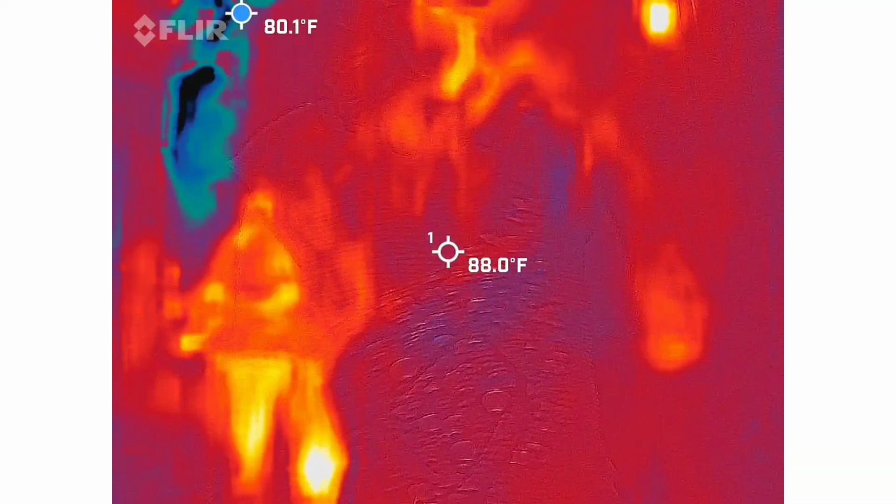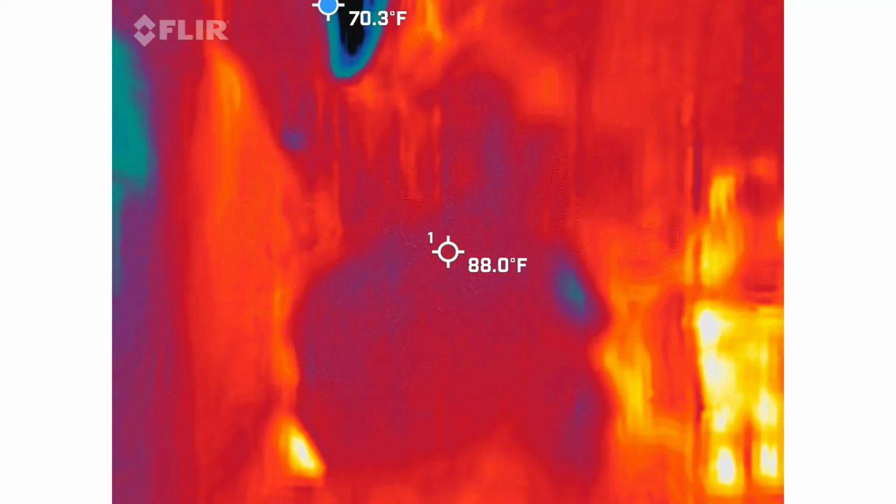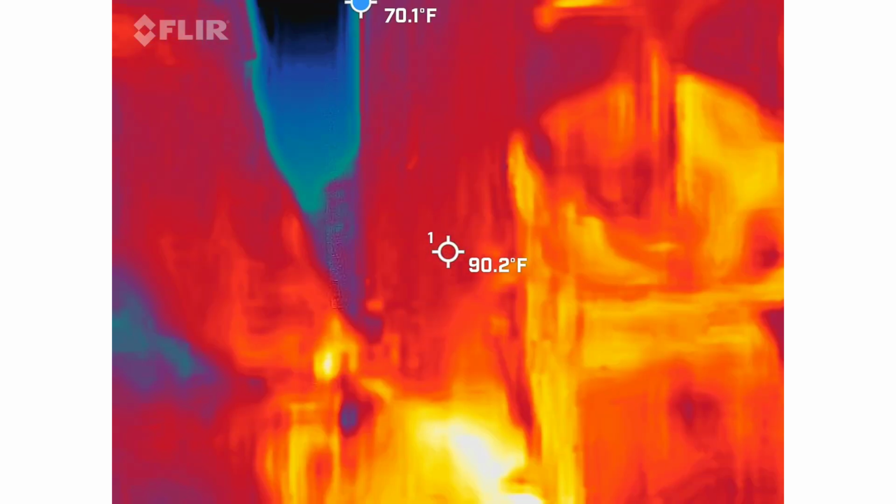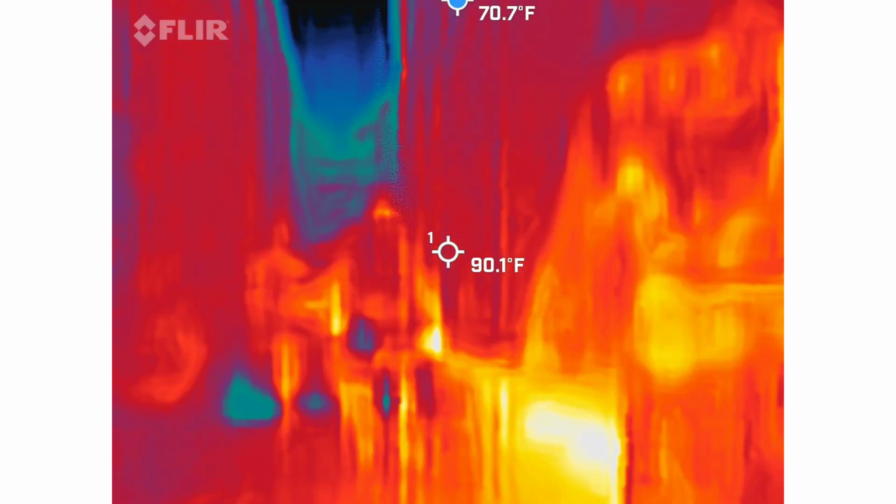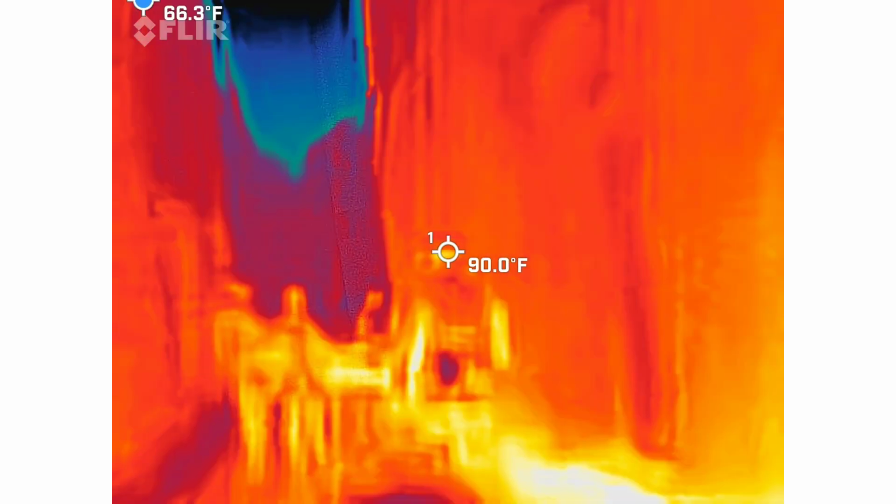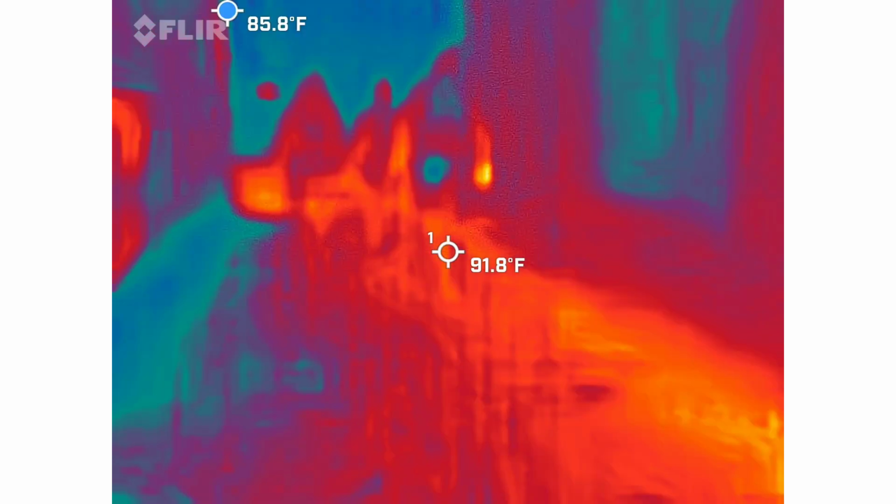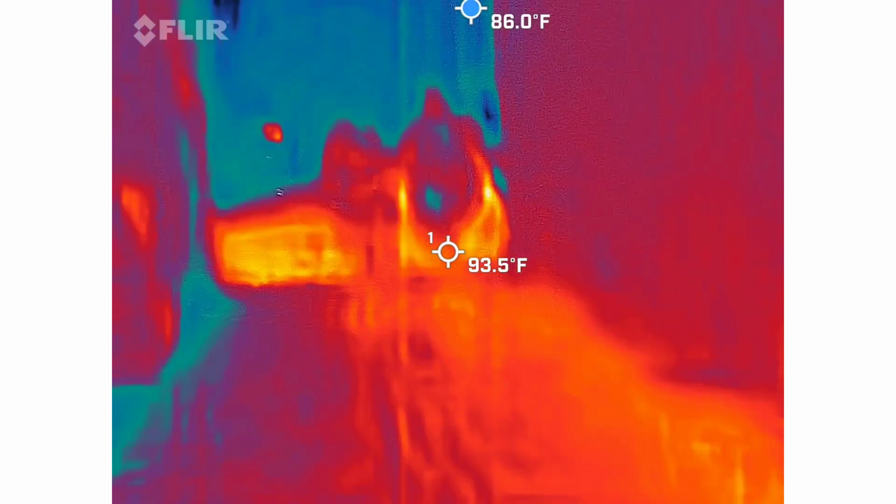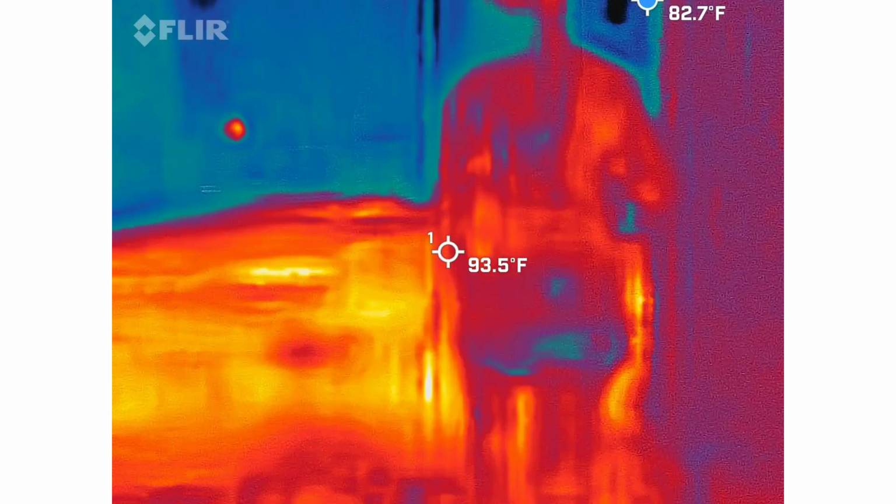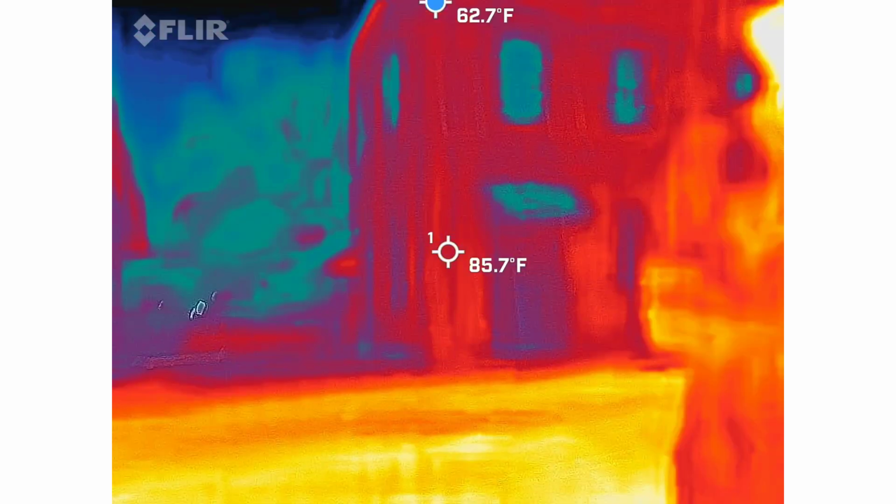Good job. Got our K2 meters and our EMF detectors, very nice. And our apps. But you see how beautiful that is? Yeah, and again, you can't see it. The shadow.